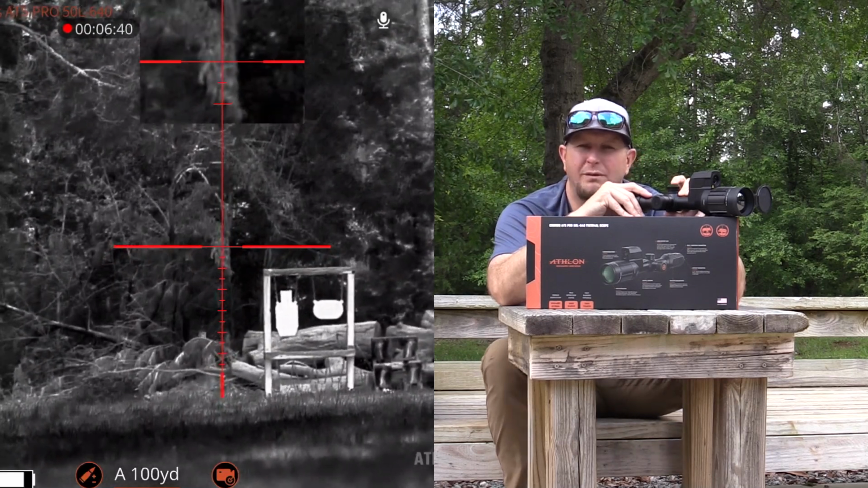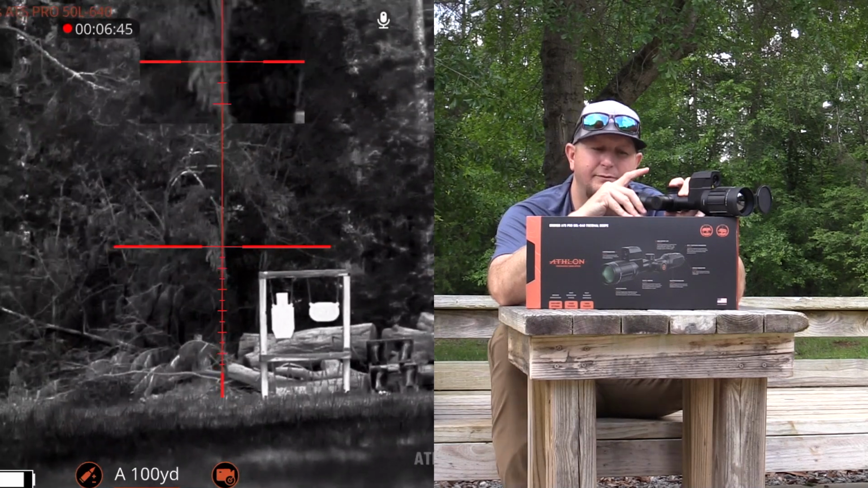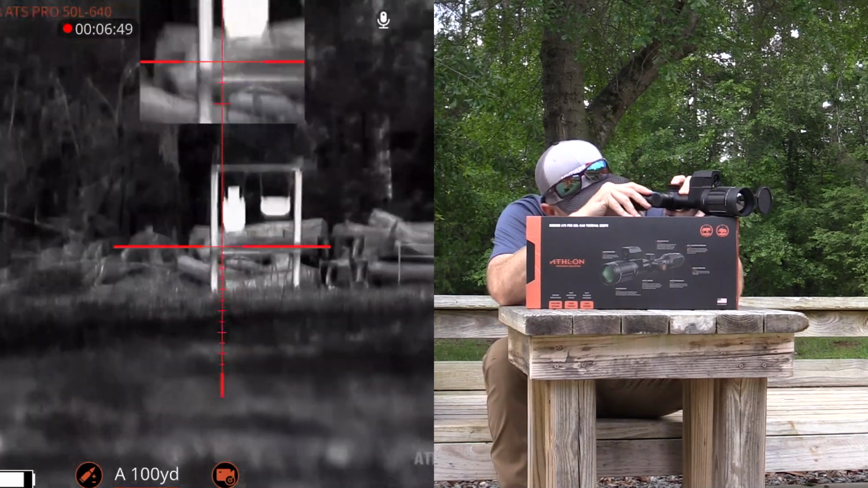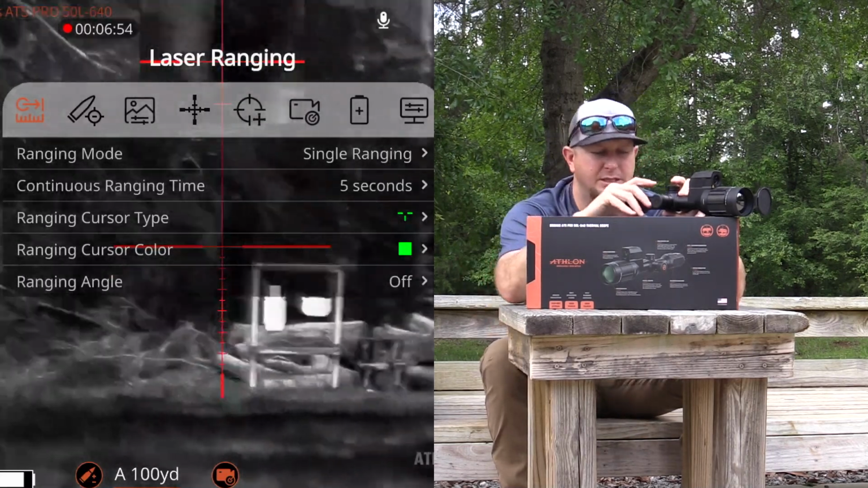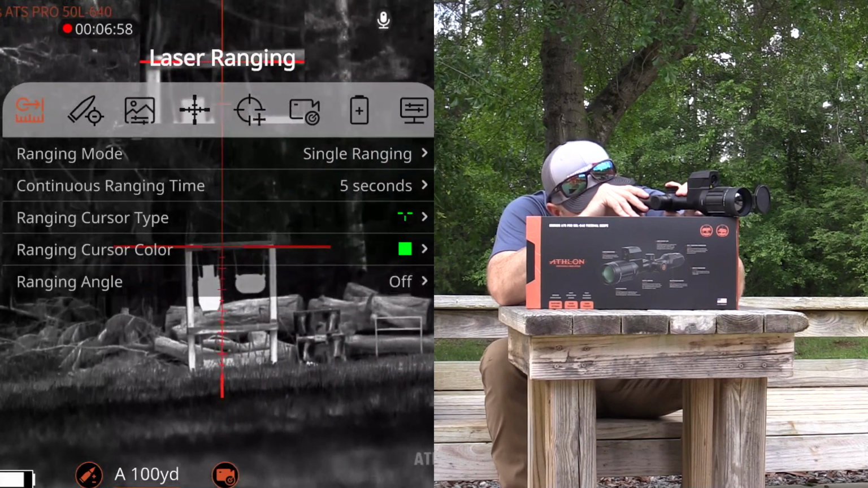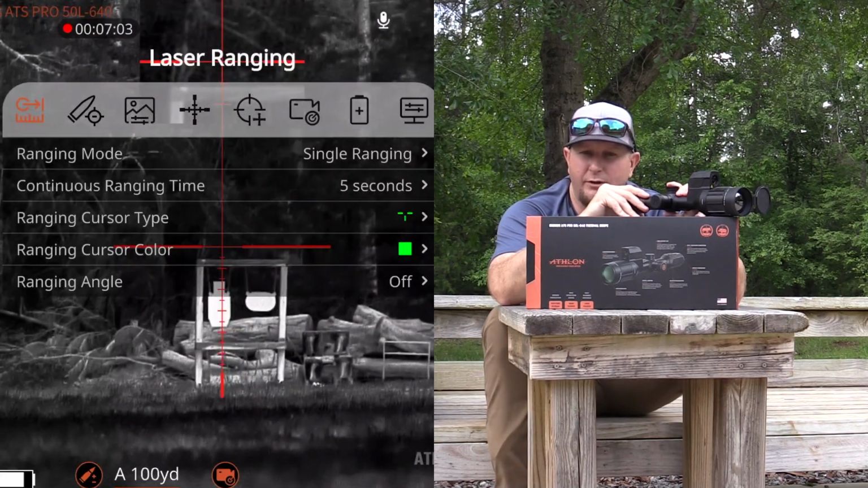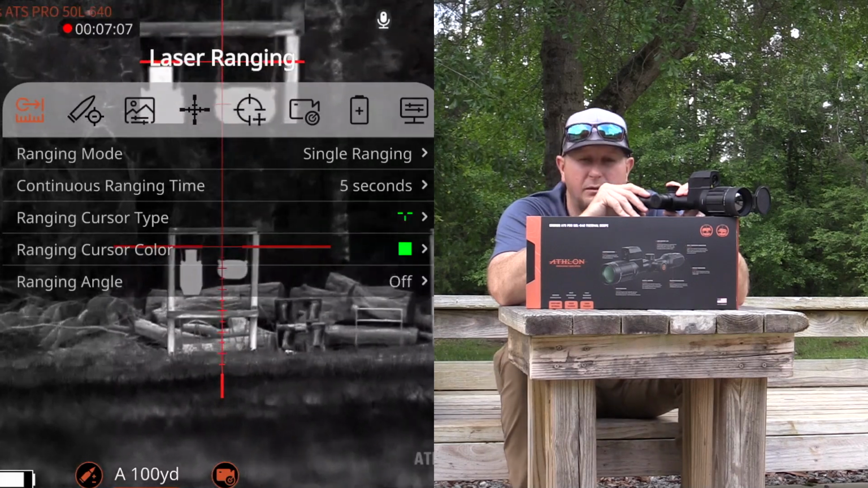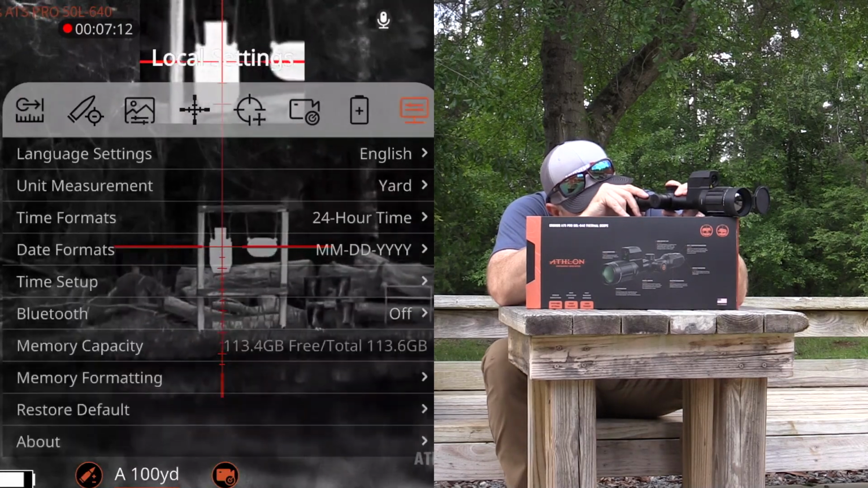Now to get into the more advanced settings of this optic, you're going to mash the exact same button, but instead of doing a very short, simple click, you're going to click and you're going to hold. And you will see that once you click and hold, this actually brings up a relatively large section of different menus. This is where you have selections to determine the way that your rangefinder works. You can change the different color reticles for where the LRF is actually at on your screen. So that's really neat with this optic.